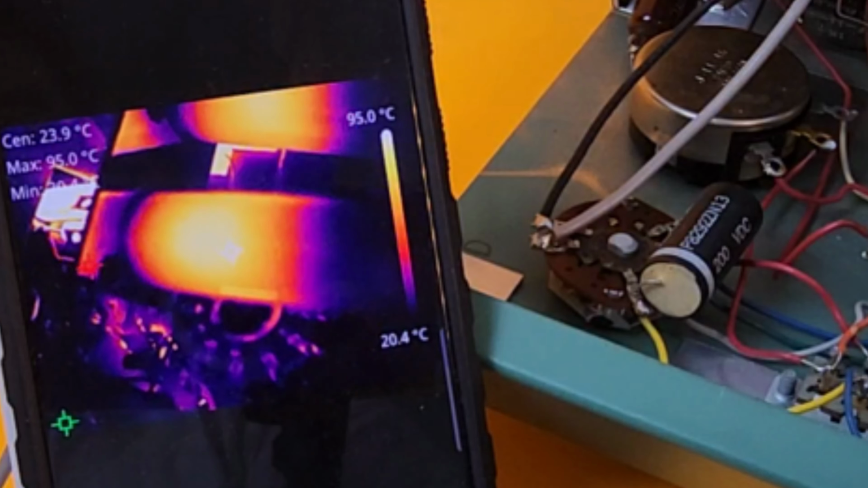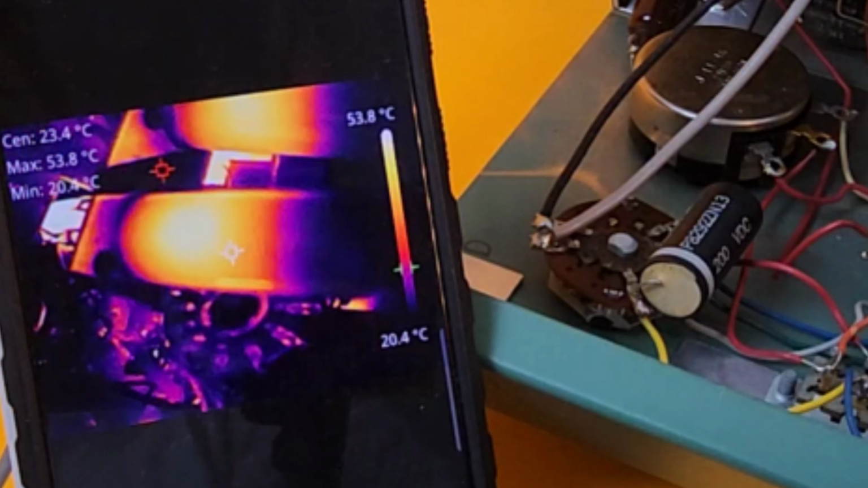Tubes at the top. And they're coming in around 100 degrees right now as well.